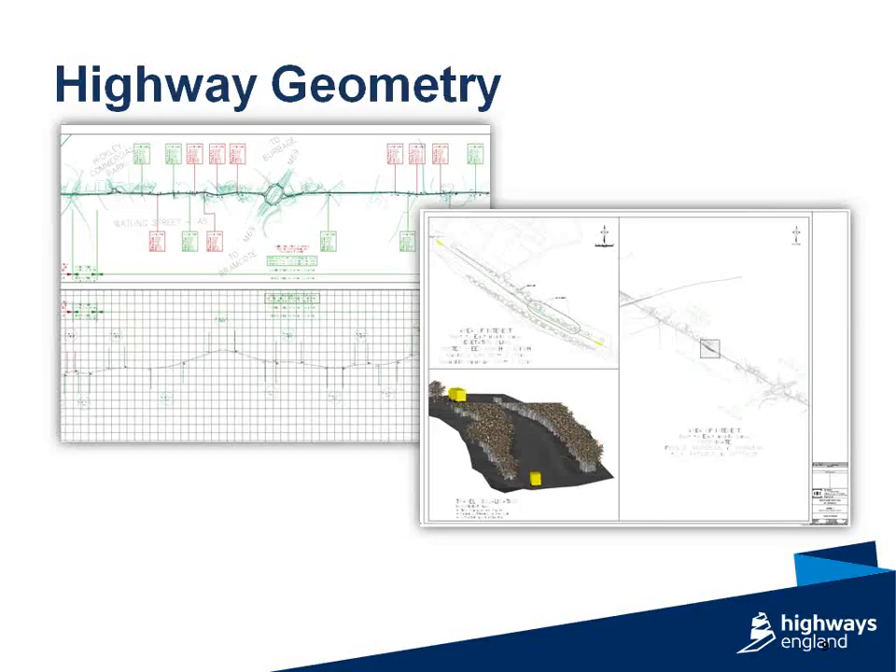Apart from looking at the geometry of the road itself, we can also perform sightline analysis. So your road user perspective, let's say to a road sign, and you can check to see if that road user perspective and that sightline is compliant with design standards, or is there something interfering with that sightline, which could be vegetation, for instance, or even something more static.